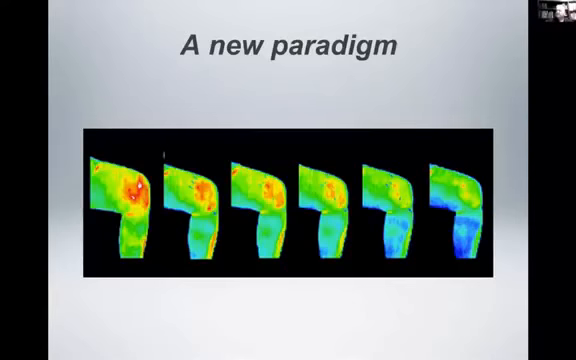Cardiac? Well, I had a patient once who had a very hypothermic pattern on her A2P scan, on her left side, and it was just so clearly round and blue.